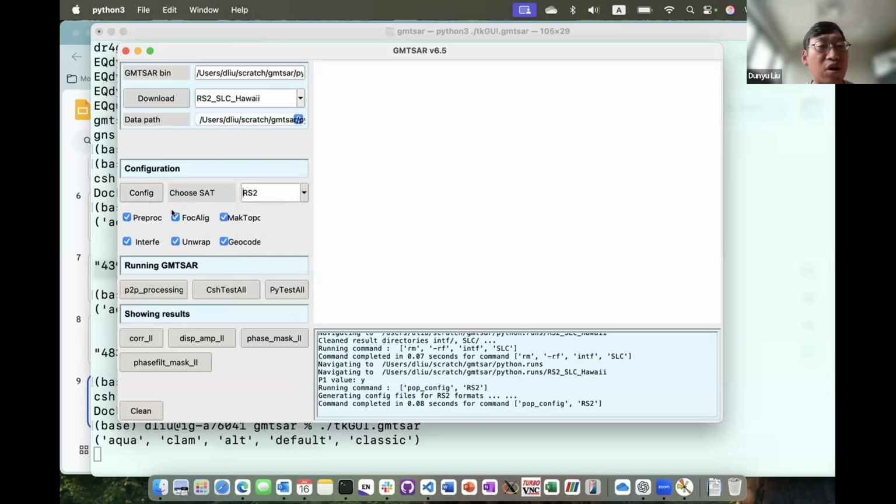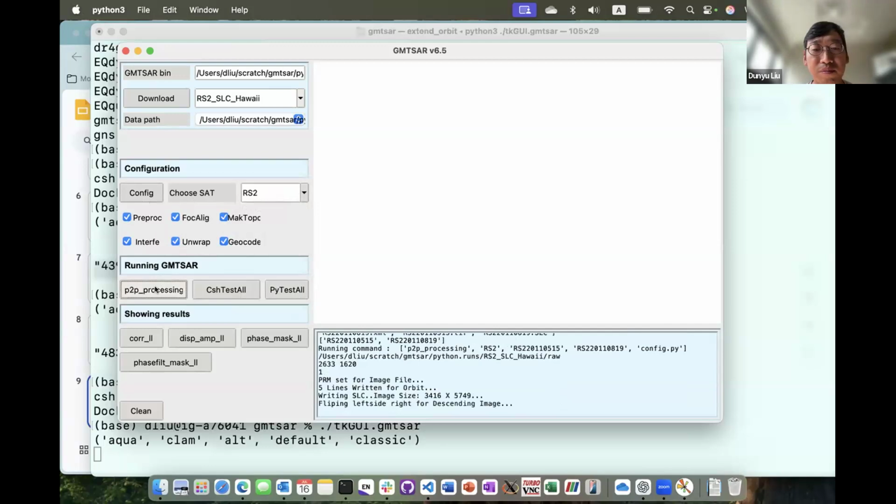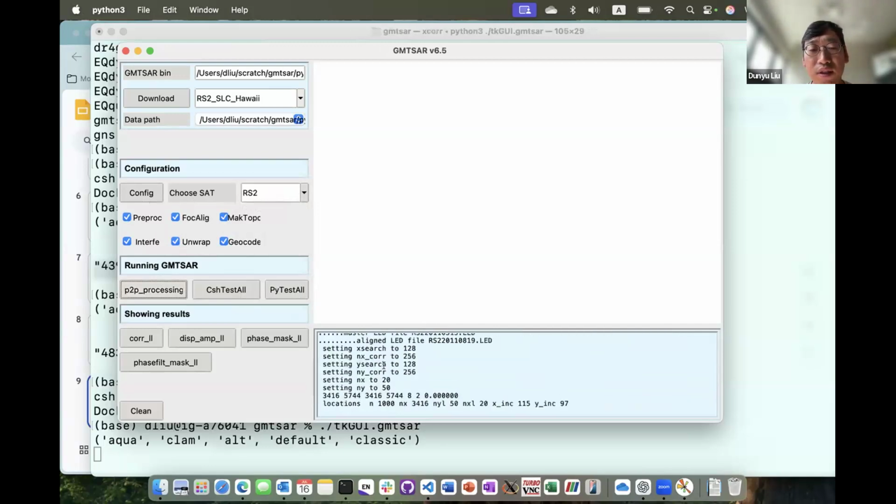We have some toggles here, and you can choose which phase you want. And then P2P processing, and basically there is a window that shows all the command lines and the printouts from the code running to this kind of canvas.